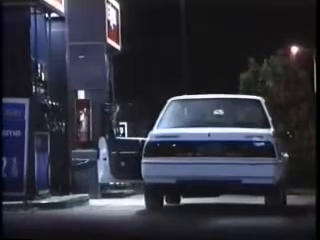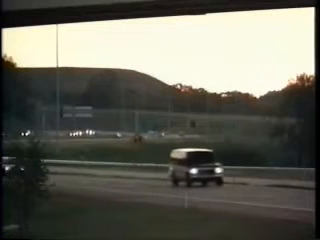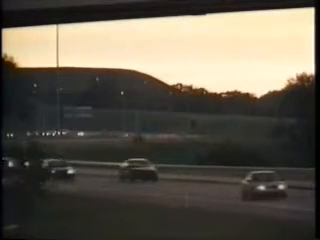Now, when starting out in a lighted area, a common mistake is to forget to turn on your lights. This is very dangerous because as you pull out into traffic, your car is almost invisible to other drivers. New ideas about making cars visible to other drivers are being proposed all the time. For instance, in Canada, all new cars are now required to have daytime running lights.